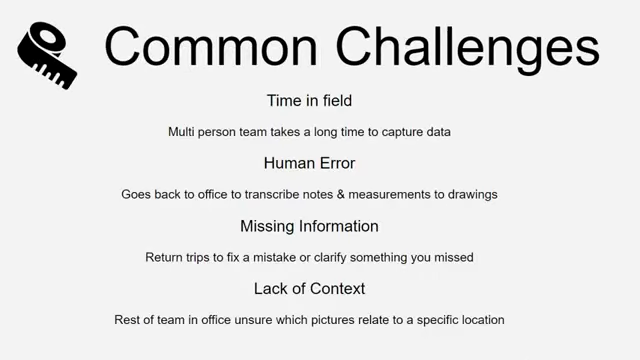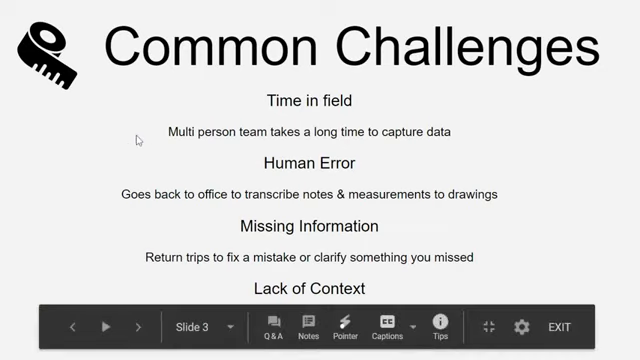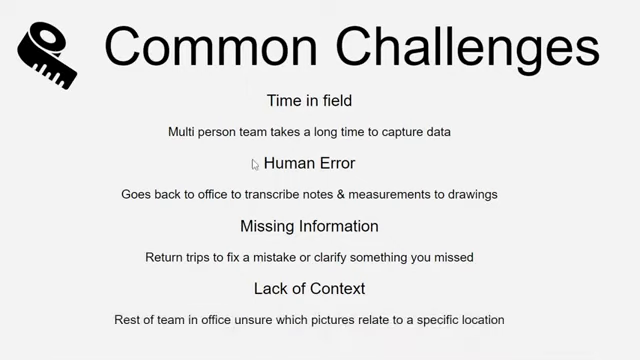What we see commonly with handheld measurements is that it takes a lot of time in the field. You have multiple people going around taking a lot of measurements. There's the human error aspect: out in the field you're taking measurements, writing them down on a notepad or an app, and then taking those notes back into the office to translate them into drawings.